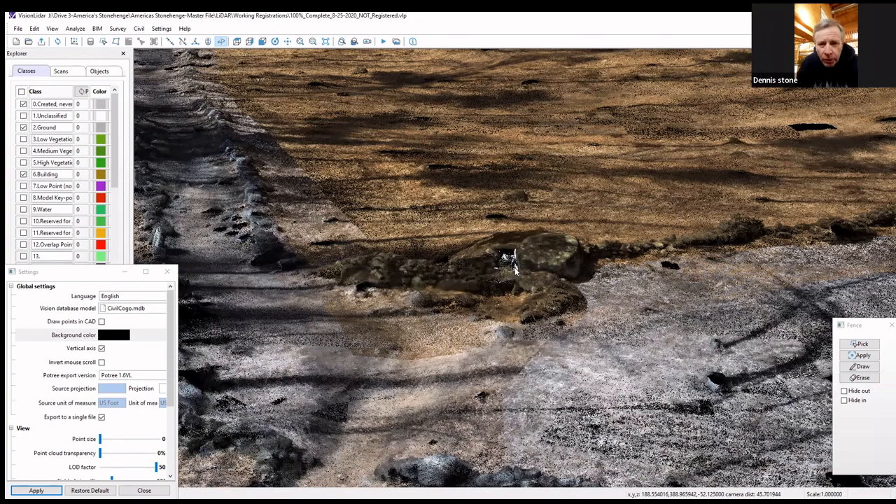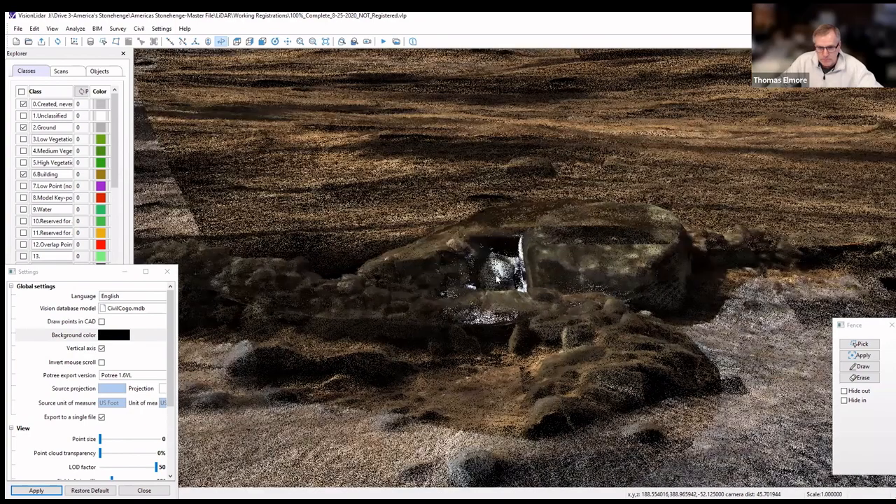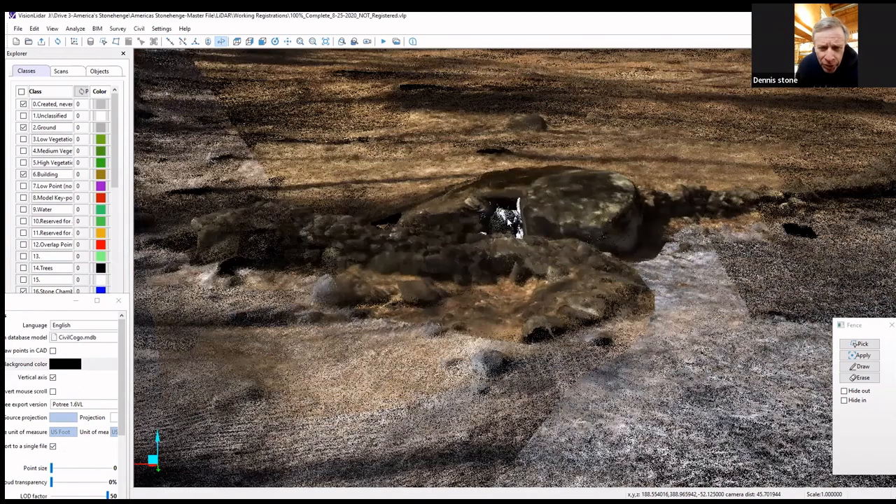Can you see where I am? Yeah, Dennis? I'm at the Watchman chamber. Right, you're at the watch house looking at it. Yeah, kind of in a northwesterly direction. And the watch house is the boulder with a structure to the left of it. And you can see the walls on either side of that.